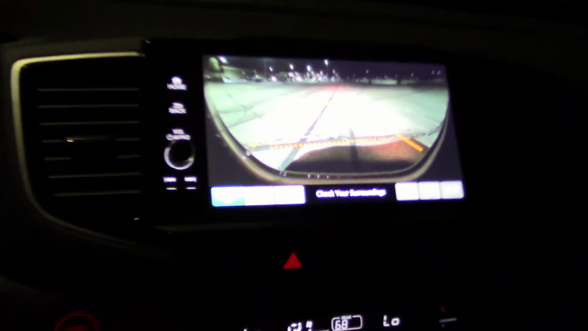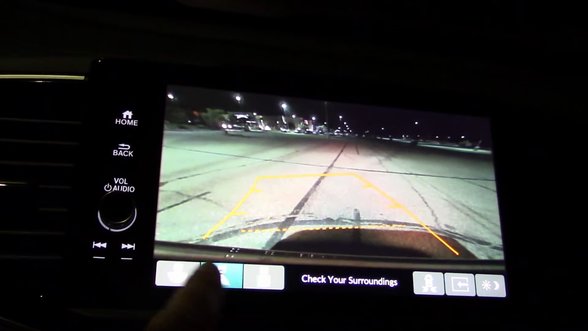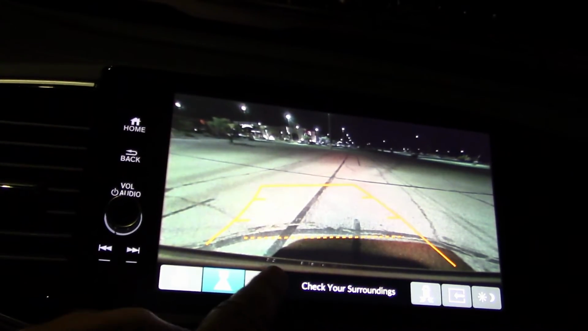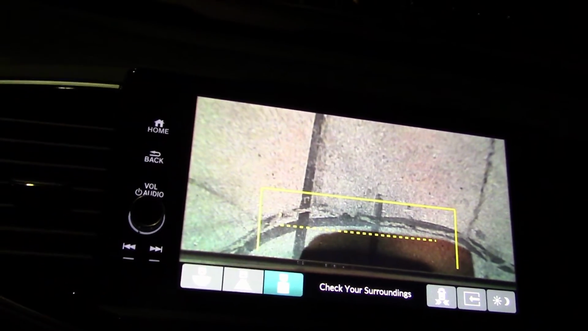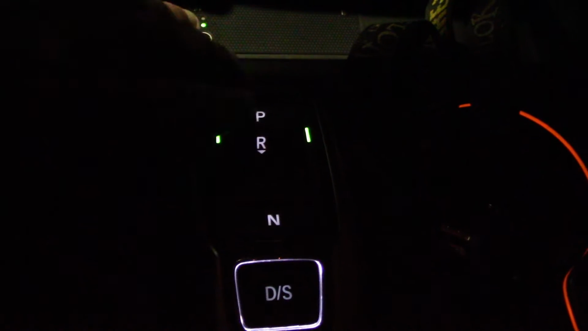Here's what the screen looks like for the rear view camera. Let's see, what do these buttons do? I think that's for the trailer hitch setup. Let's see. Yeah, okay. And the push button shifter lights up pretty good. Now you don't have to look at it, because it's a touch feel system, you always know what gear you're touching just by the feel. You don't really need to look at it.